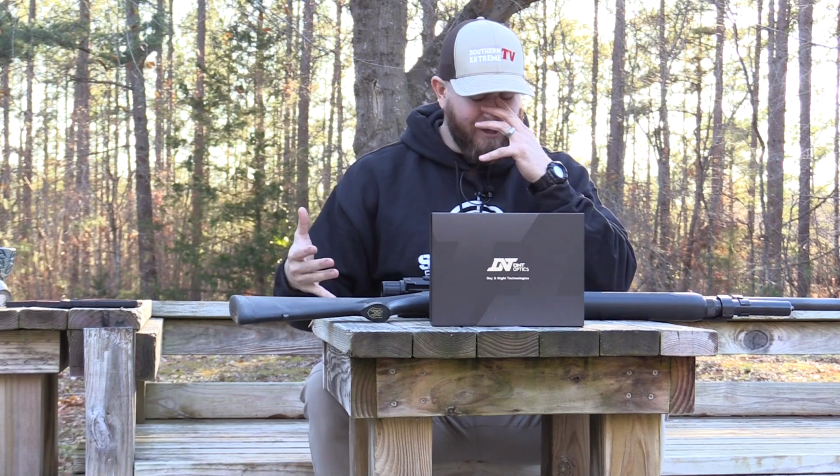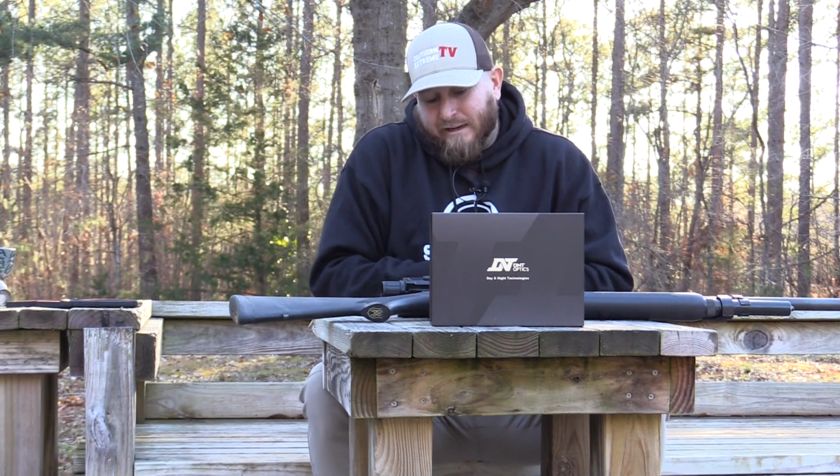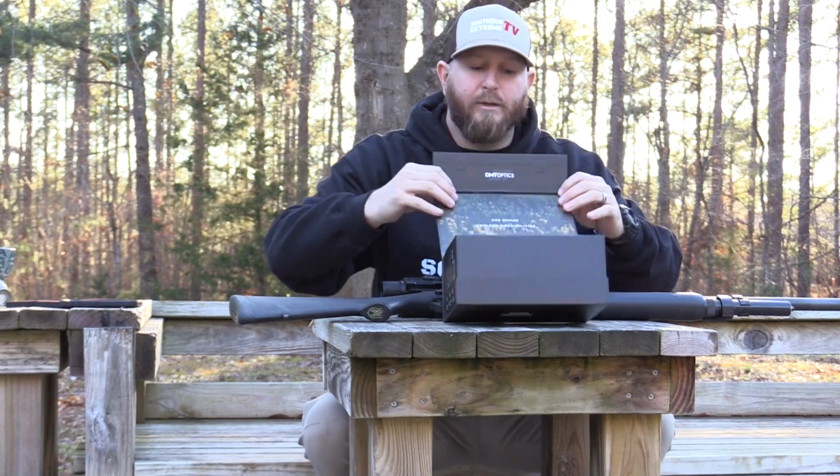I know you guys are probably seeing this shotgun from the secondary angle and wondering why it's mounted on here, and it's because I've been out just playing around with this thing, really trying to figure out where I think it could fit into a niche, and I want to talk about it. So let's talk first about what all you get in this box.